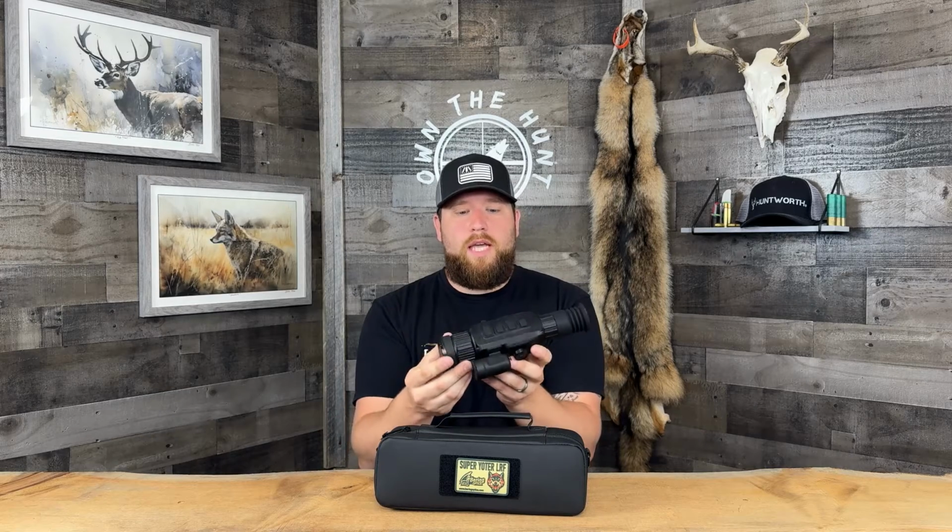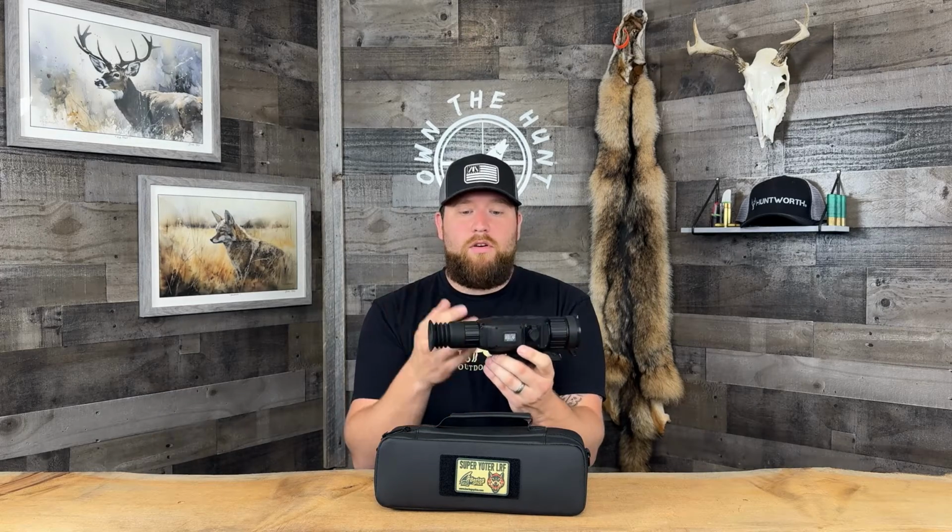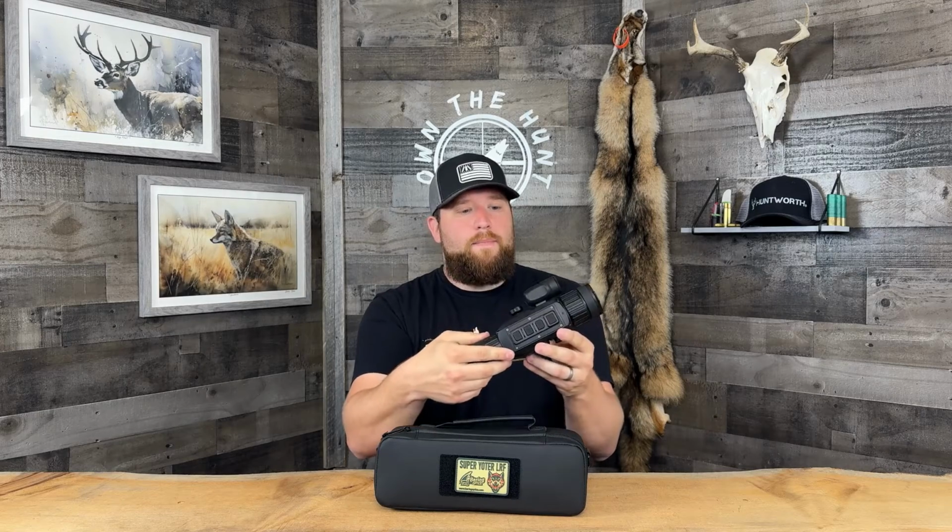So this scope's put together by basically all screws. You can see screws here all the way up the unit, screws that hold the LRF on, screws that hold this side panel on. The whole unit is able to be taken apart and serviced in the US. It doesn't have to go back overseas to have any work done. So that's pretty cool, but that's another con.